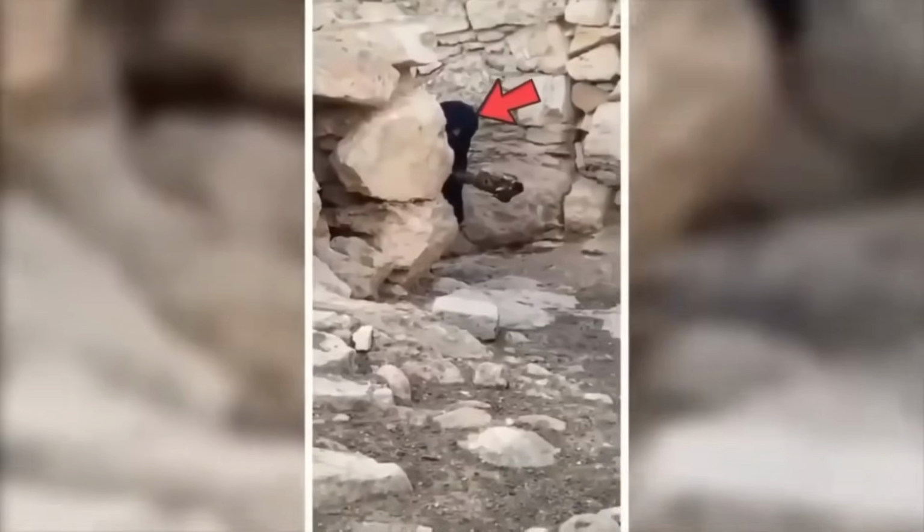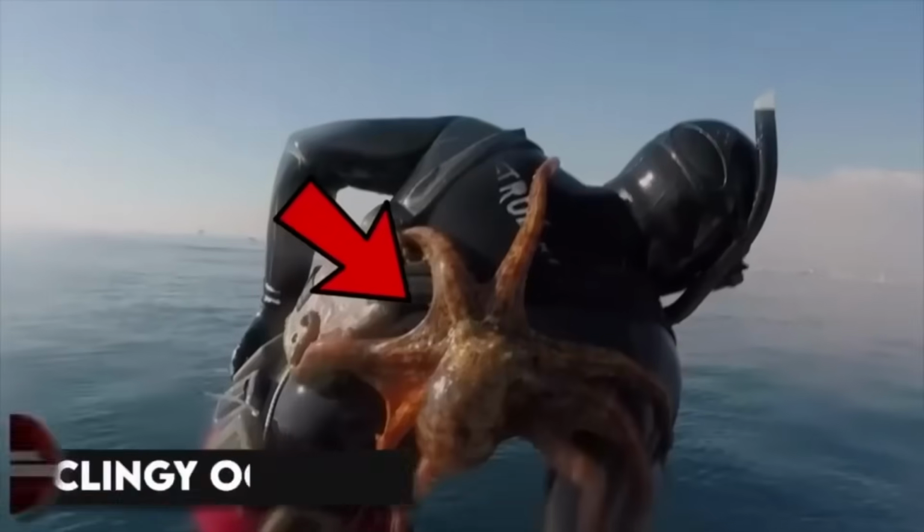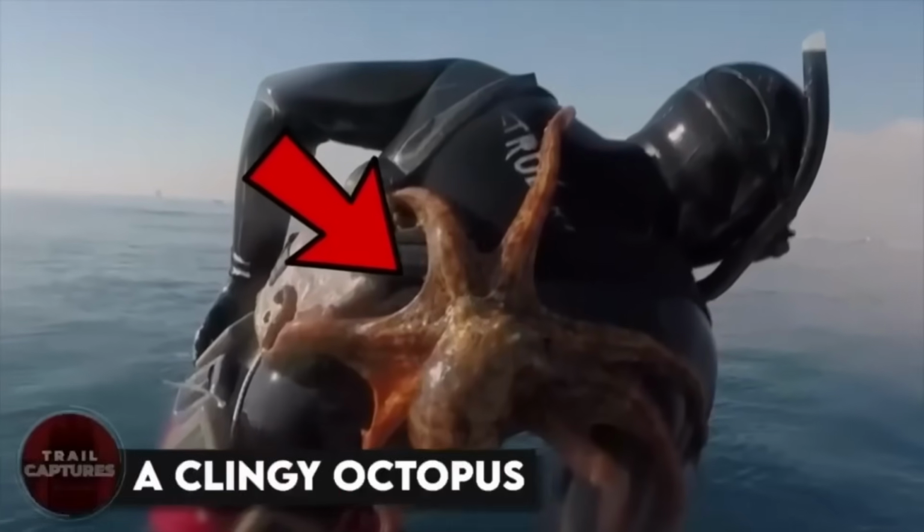Initially, she was sitting at the cave entrance, but when she saw the YouTuber, she went inside and started mumbling some spells. Suddenly, a stone hit Hassan's face, which was a signal for him to back off as the witch didn't want to be disturbed.